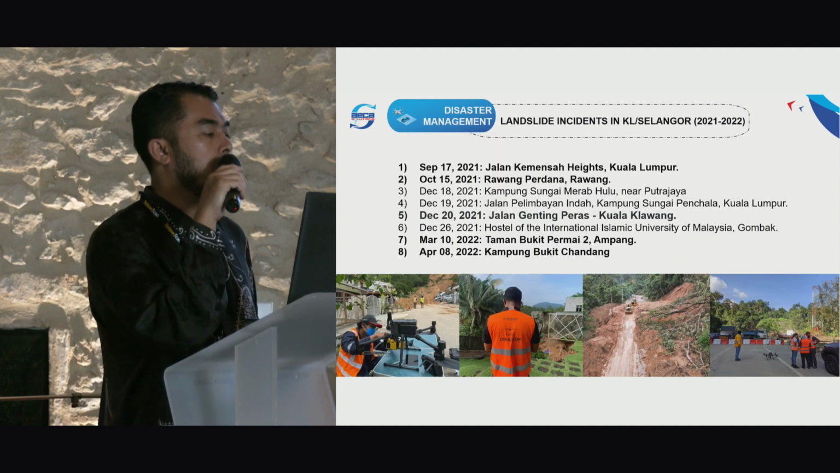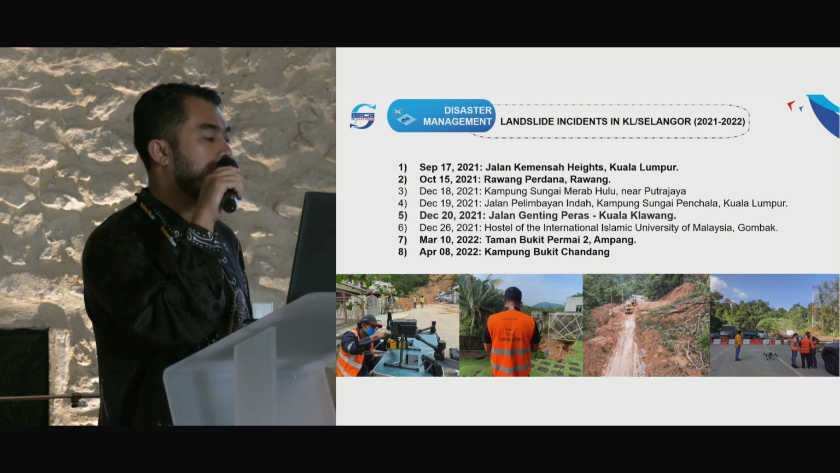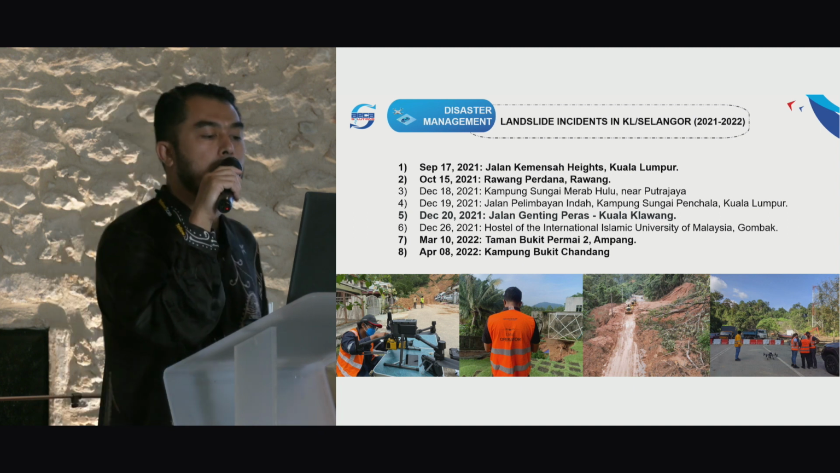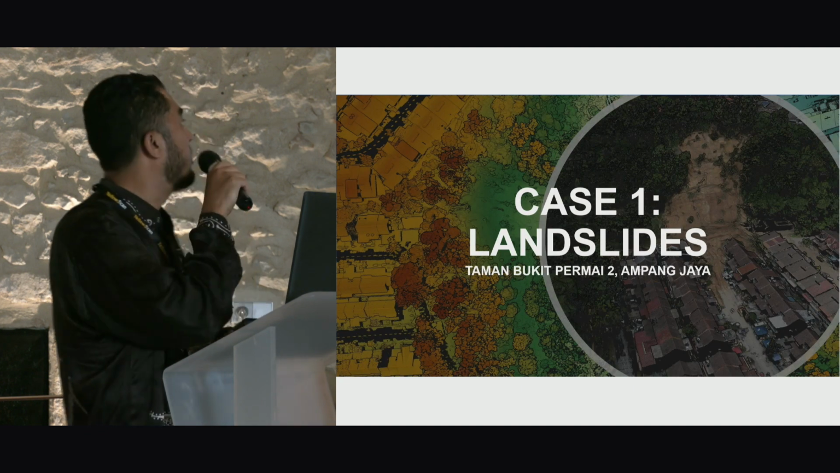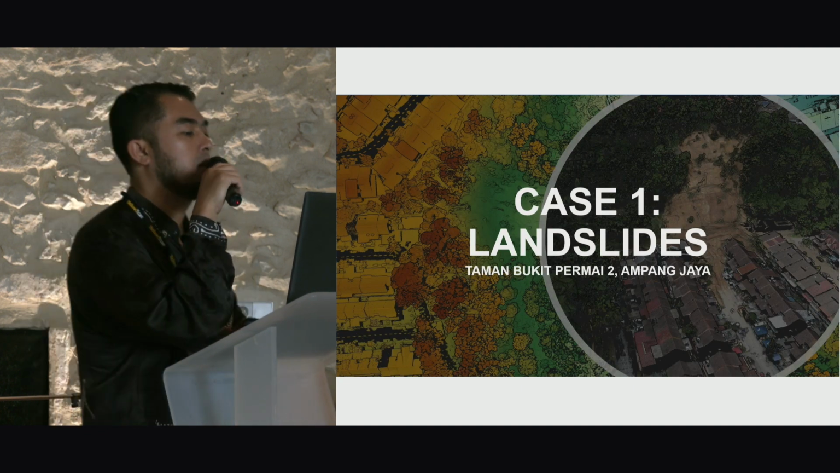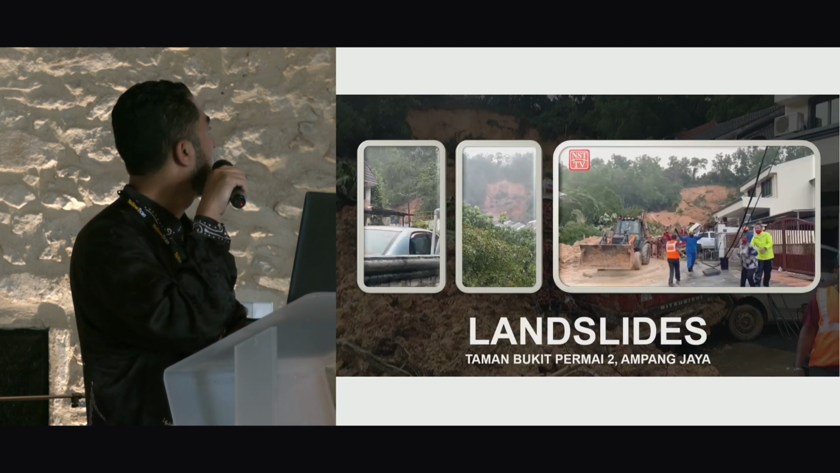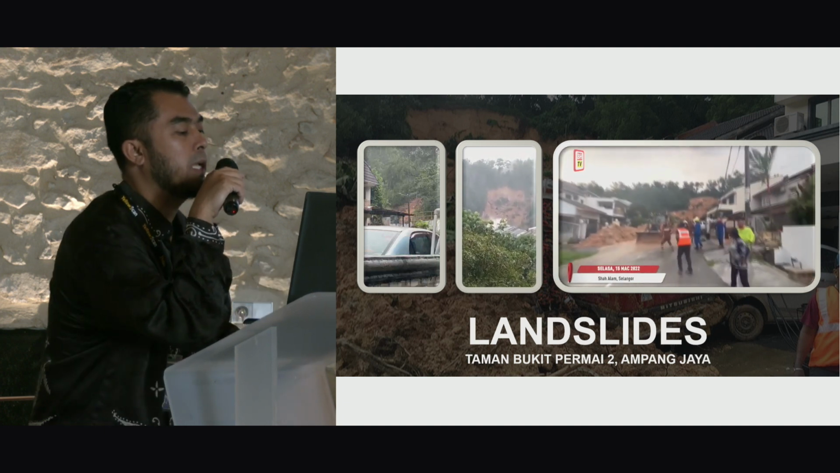So out of the 8 events that happened, we were involved in 5 of the recent landslide disasters around the state of Selangor, providing LiDAR data and analysis for the disaster management. So case number 1, the landslide in Taman Bukit Permai, Ampang Jaya.